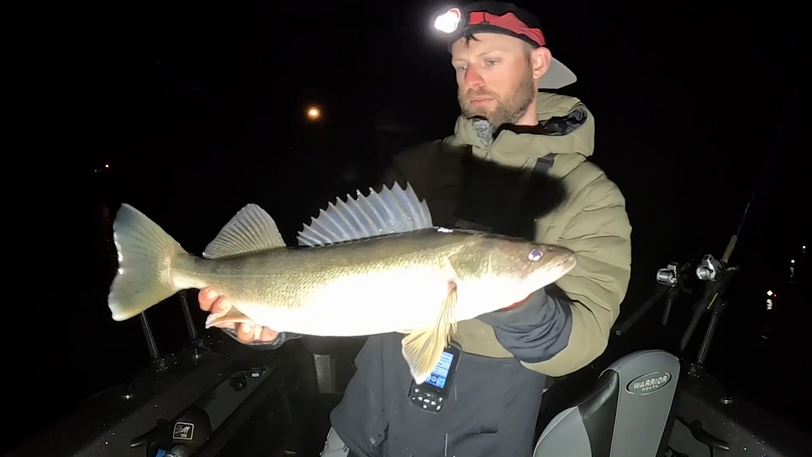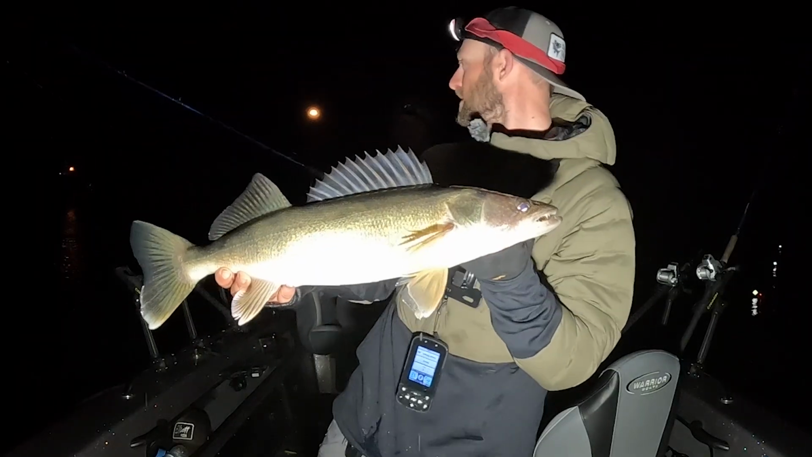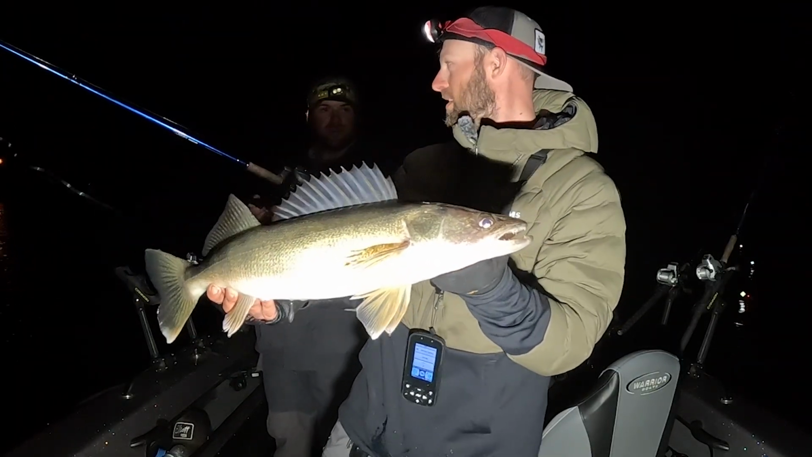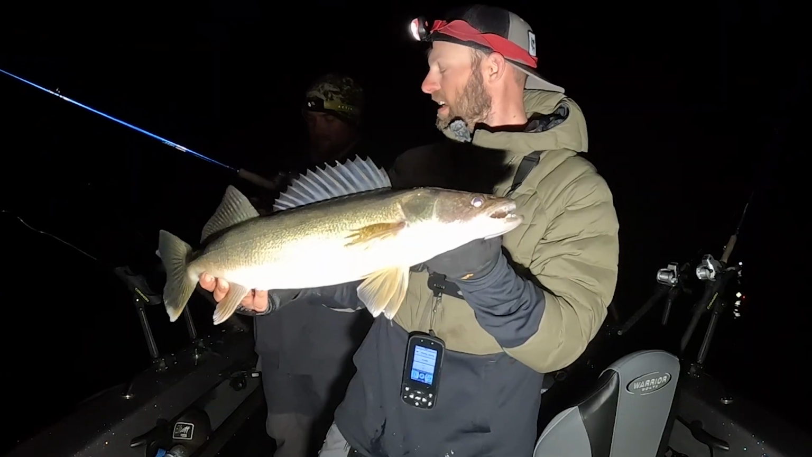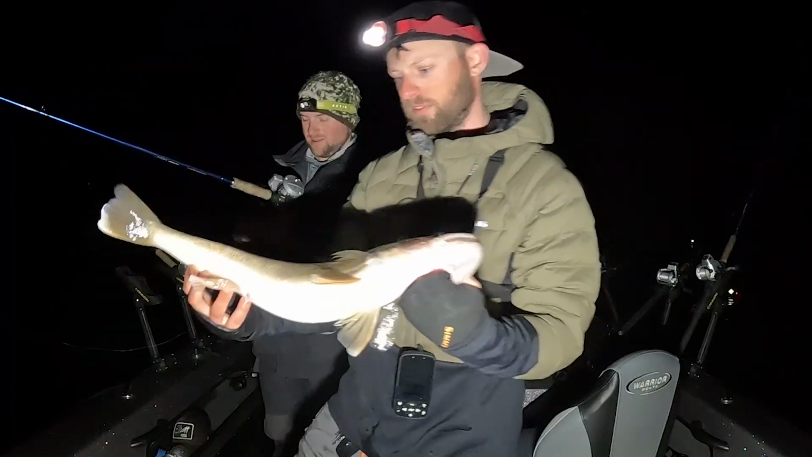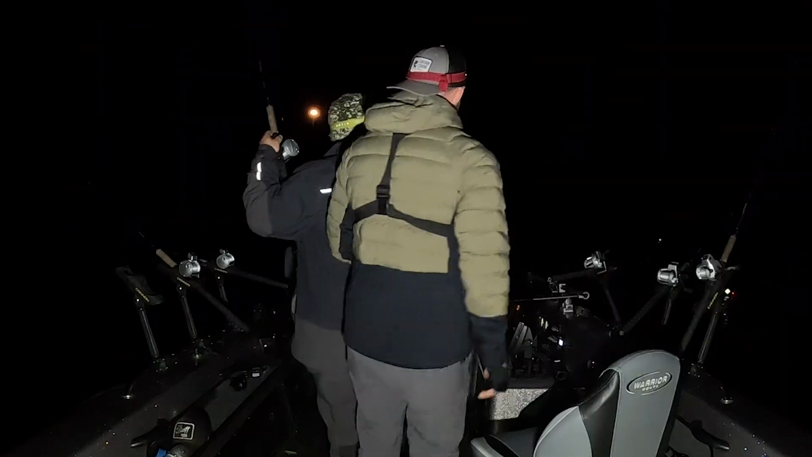Look at that. Beauty of a fish, Ryan. We'll take it. Fun pattern, isn't it? Yeah, it's cool putting them right behind the board. I mean, gin clear water, nighttime catching walleyes, daytime jigging them. I don't know if you could script a better day, really. It's been really fun. Super fun. Good seminar, too. And we got to talk to a bunch of you folks today, which I always enjoy doing.